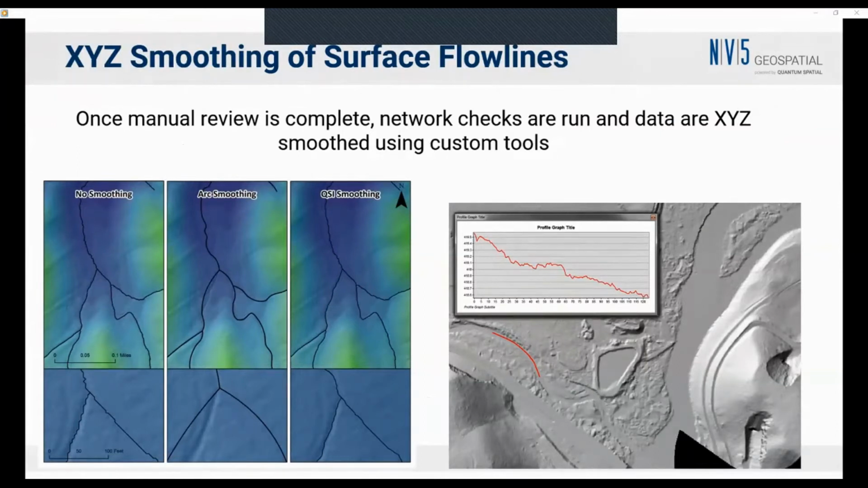What we're doing is we're creating a line from a raster, and so on the left-hand side, we can see that if we don't do any smoothing, we get a very jagged approach, which is what you tend to see from a raster to vector conversion. If we use the standard arc smoothing, we can smooth it, and it looks nice. However, the river can move outside the channel, which is something we want to avoid. And so we've developed a smoothing routine that both smooths the data set and maintains the river in the channel, which is one of the requirements for USGS approval.